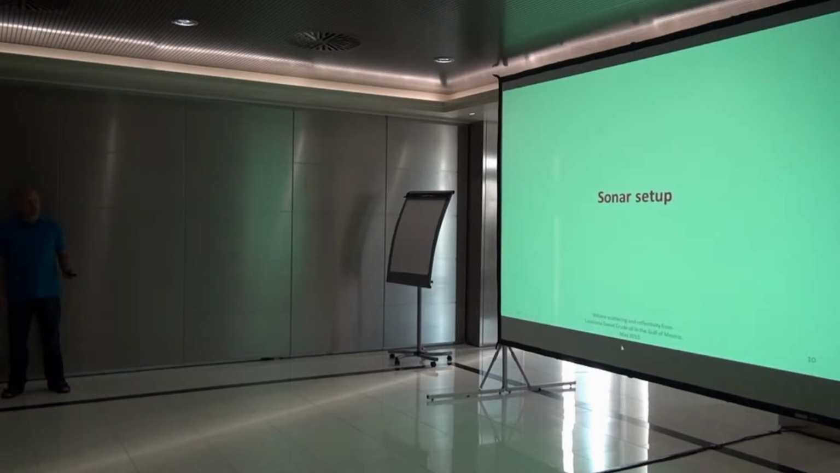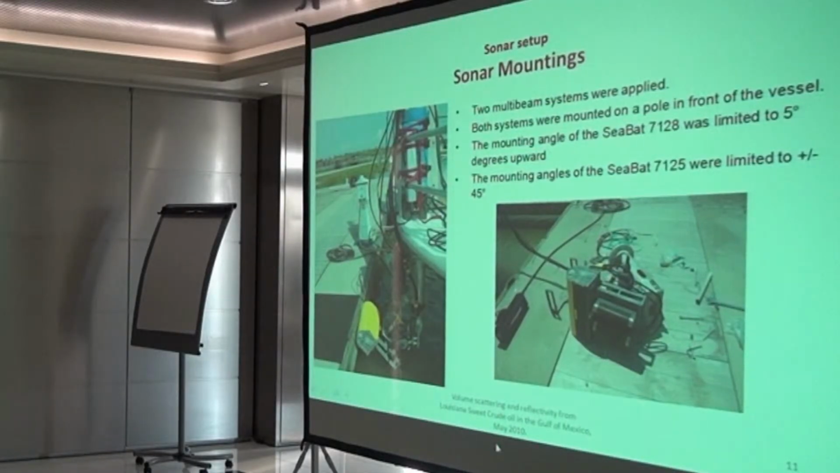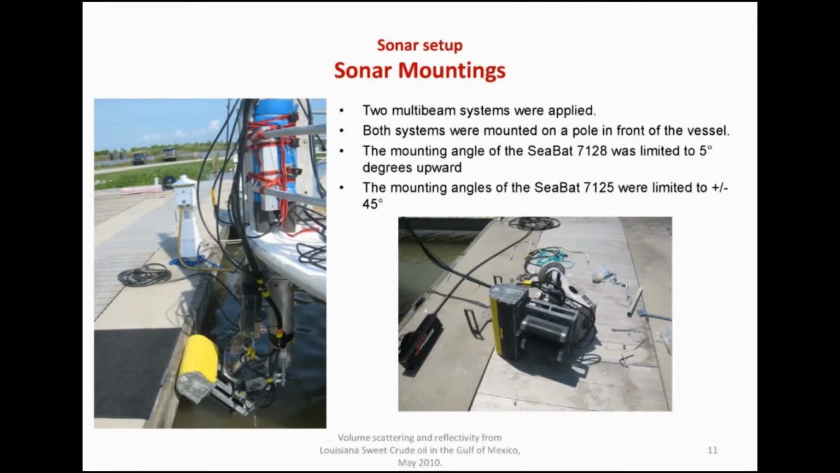Okay, some words about the sonar setup we used. We used two multibeam systems. One, a forward-looking system, which will be shown later on, and this is a downward-looking 7125 with the narrow beams, the kind of transducers that you use in hydrography, and we have the 200 and 400 kilohertz projectors mounted here. So this was looking 45 degrees downwards,